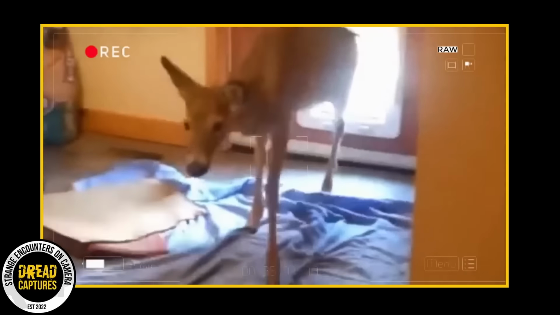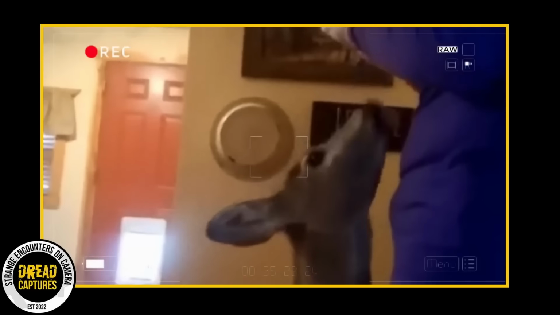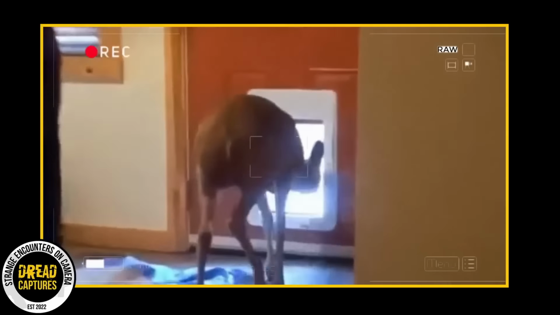The homeowner actually thought it was pretty funny. I mean, it's amazing for sure. He summed it up as the deer just looking for a snack. They weren't even scared off by the homeowner. It seemed like they were used to people giving them food, so the guy just decided to go with it. After the snack, the deer left the way they came.